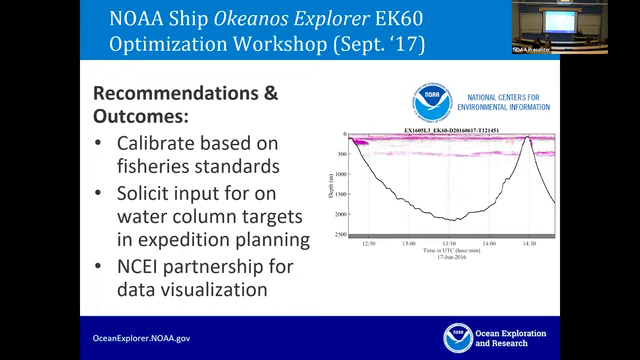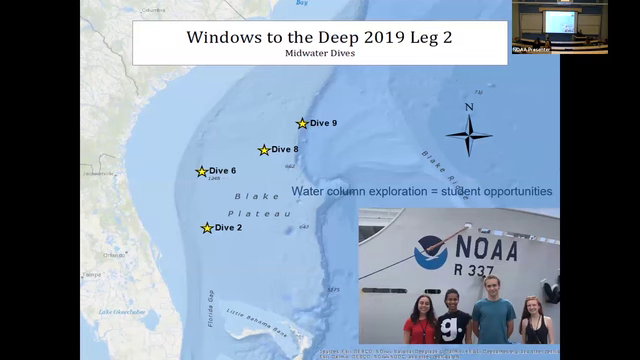So here you can see there are 2 seamounts with some really interesting scattering layers between them, and then kind of a group of something near that left-hand seamount. So that was great partnership with CCOM that's still ongoing as a result of that workshop.